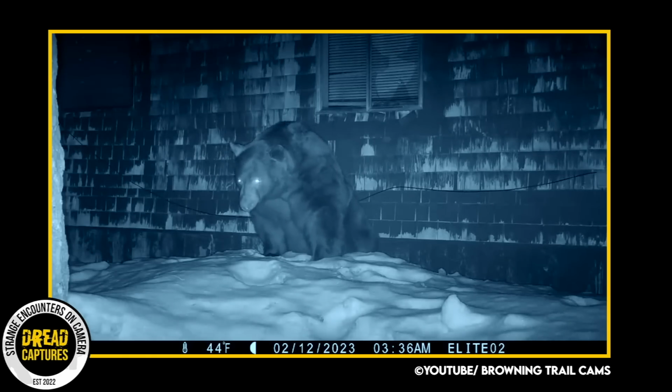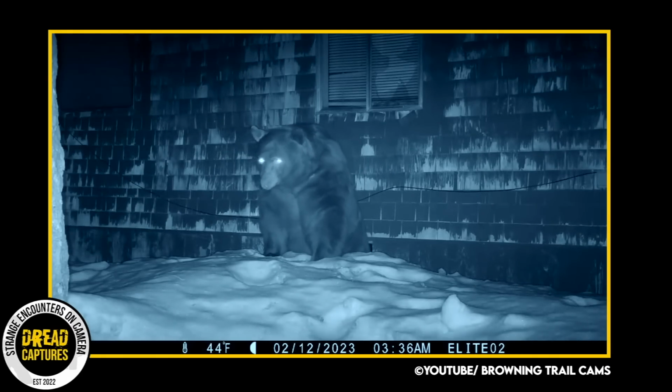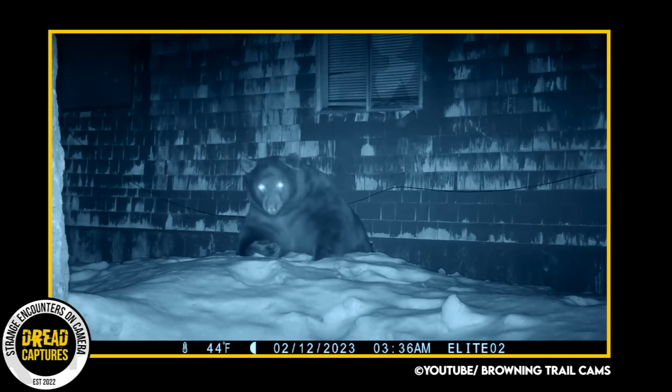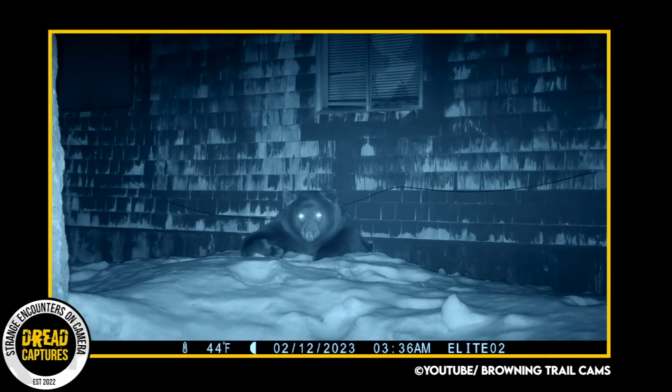This is just a hilarious trail cam capture. After a kid kept telling his father that he was seeing a bear next door, the father obviously didn't believe him. He decided to rig up one of his old trail cams. And wouldn't you know it? As we can see, this huge bear has made a home in a crawl space of an abandoned home.